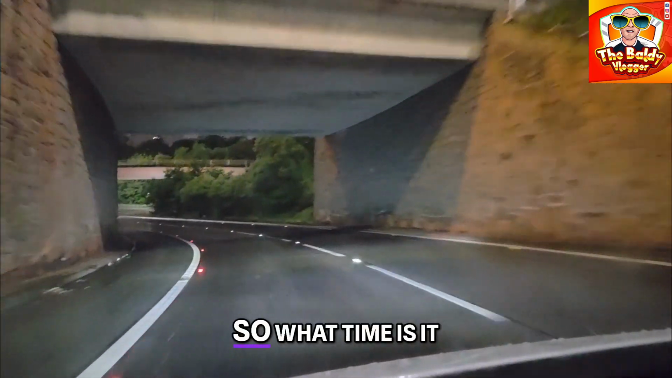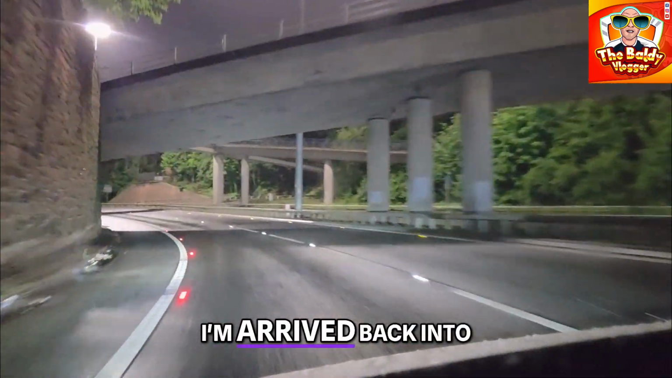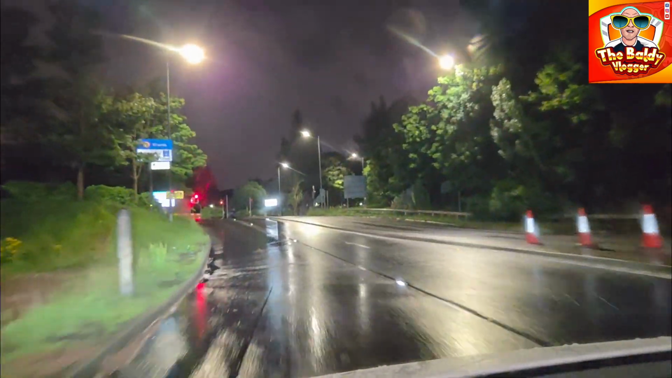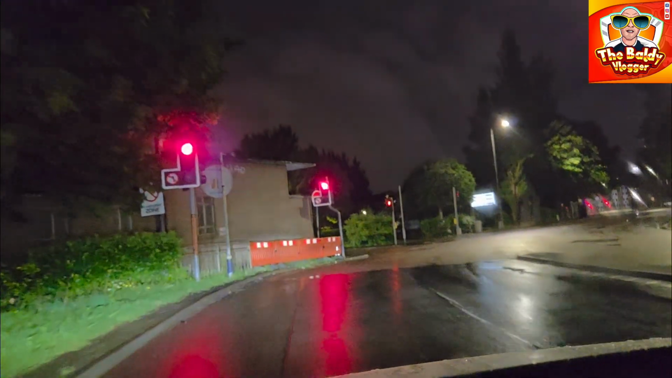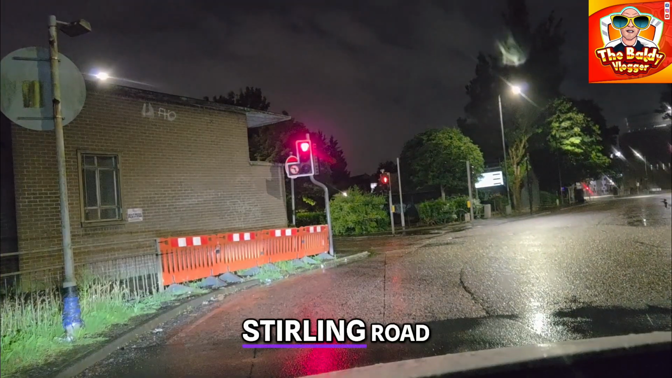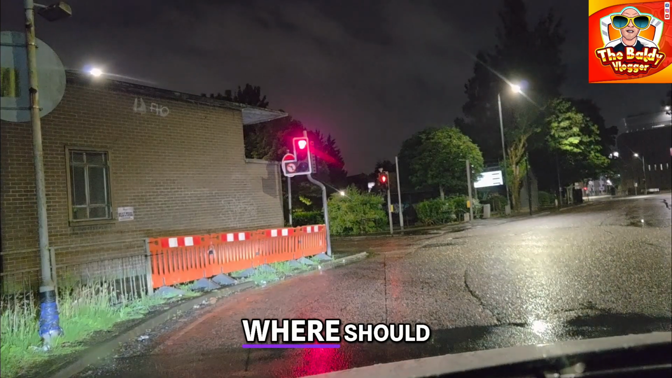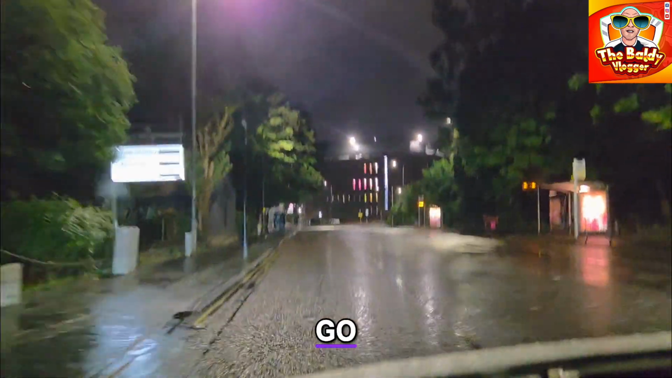Yes. So, what time is it? 2:42, and it looks like I've arrived back into Glasgow. Heading for the Merchant City. This is Stirling Road. I didn't actually know what this road was called. There you go, Stirling Road. I'd head to Stirling in the opposite direction. Let's stop these windscreen wipers. I'm on auto. Don't know why I never had a motor to start with, to be honest.